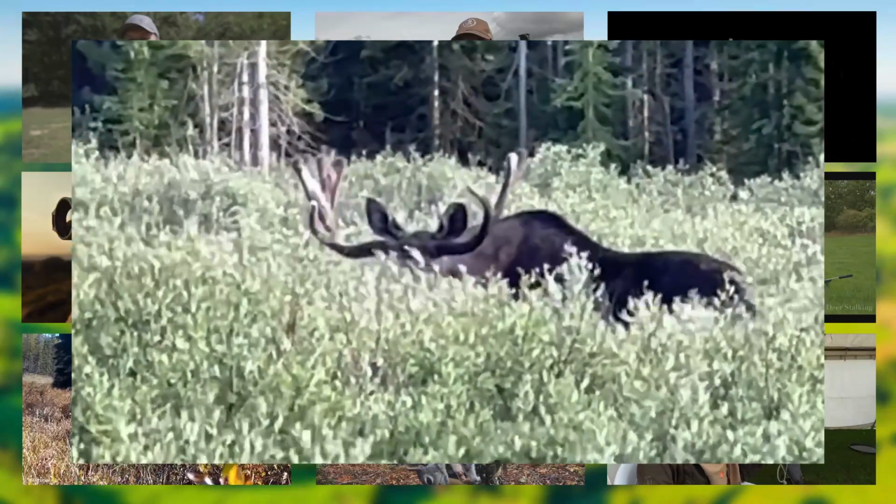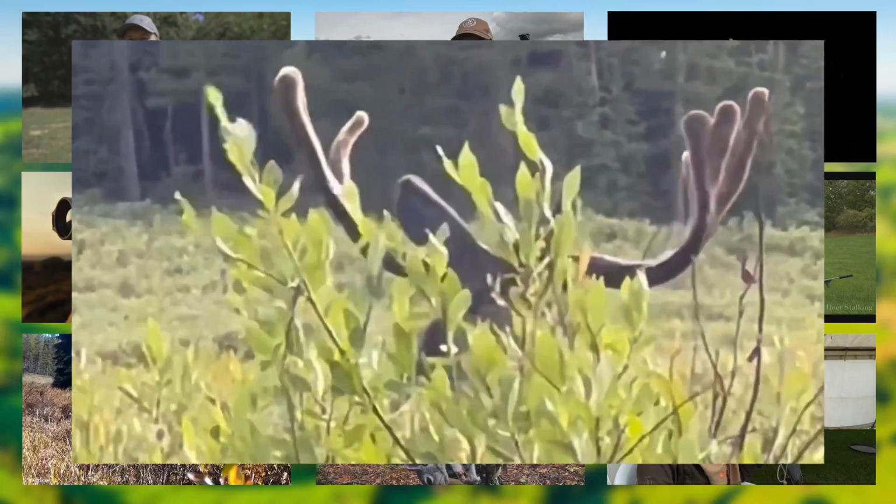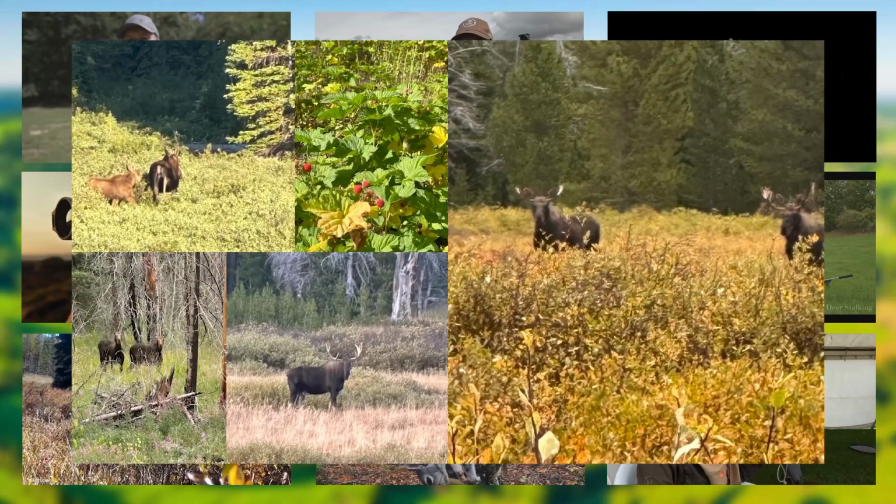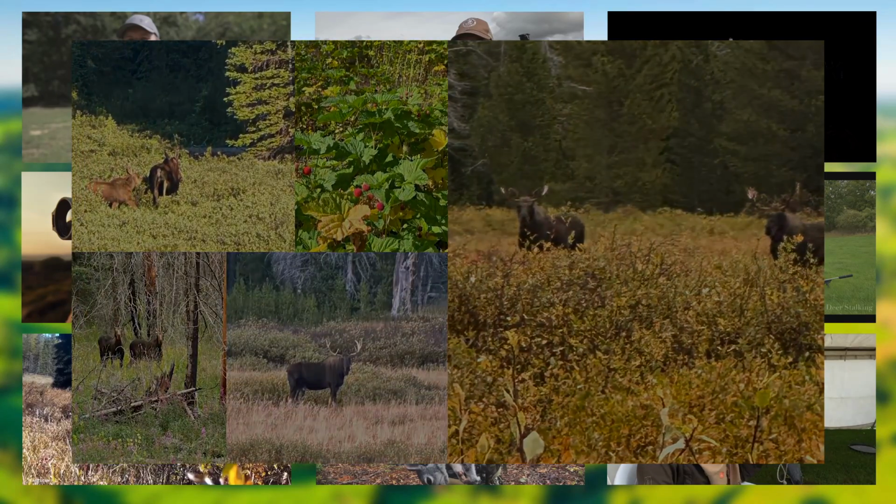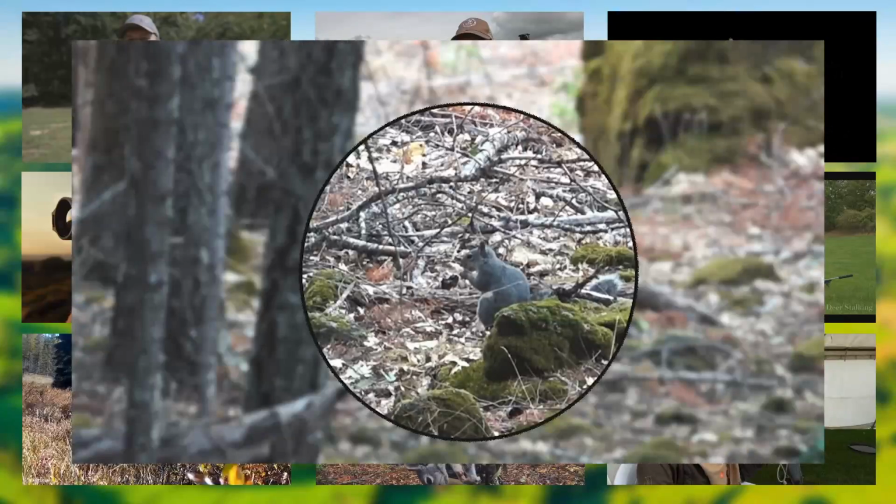In Colorado, Stick and String Adventures finally draws a moose tag after 22 years of trying, and chooses traditional archery gear of a longbow and cedar arrow. In a gripping encounter, he calls in a rutting bull to less than 10 yards. Meanwhile, Samong Outdoors is on his annual family squirrel camp in Oregon, stalking the greys in the woods with a .17 caliber rimfire and cooking what he shoots.